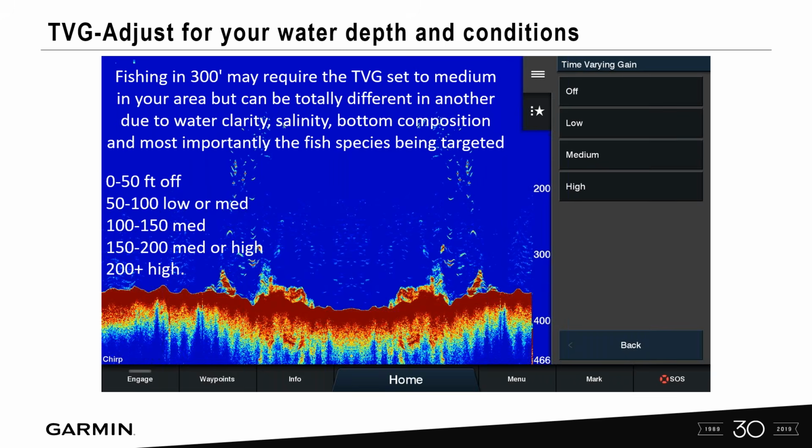If you're fishing in 300 feet, your TVG may be set to medium in your area, but it can be completely different depending on water clarity, salinity, bottom composition, and most important, the species you're targeting. Generally speaking, you're going to have TVG off, but you can adjust it.